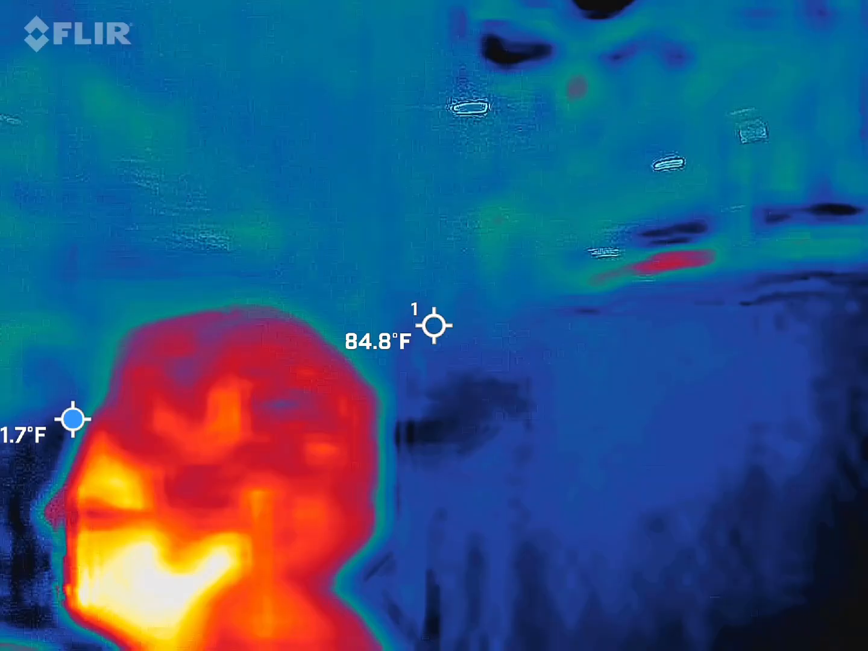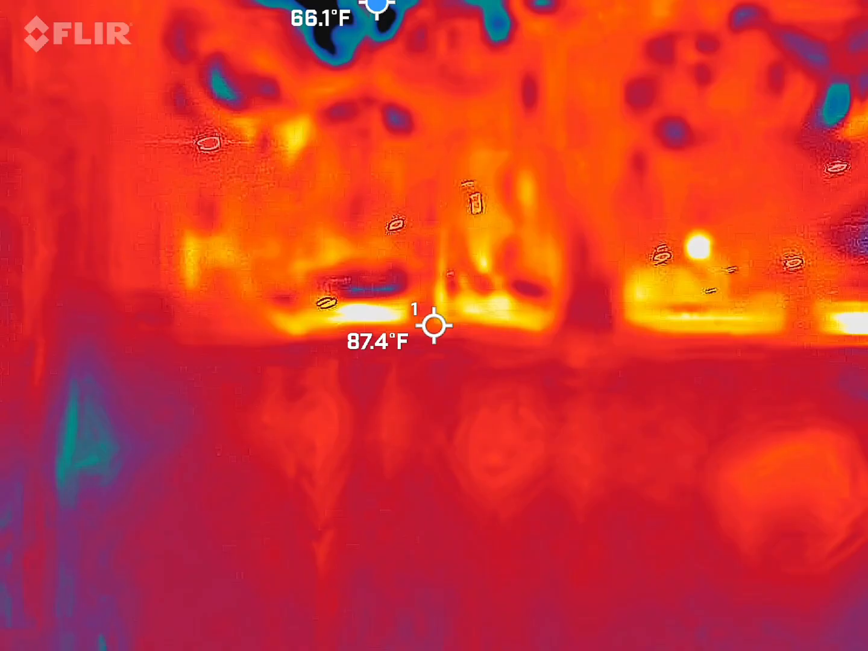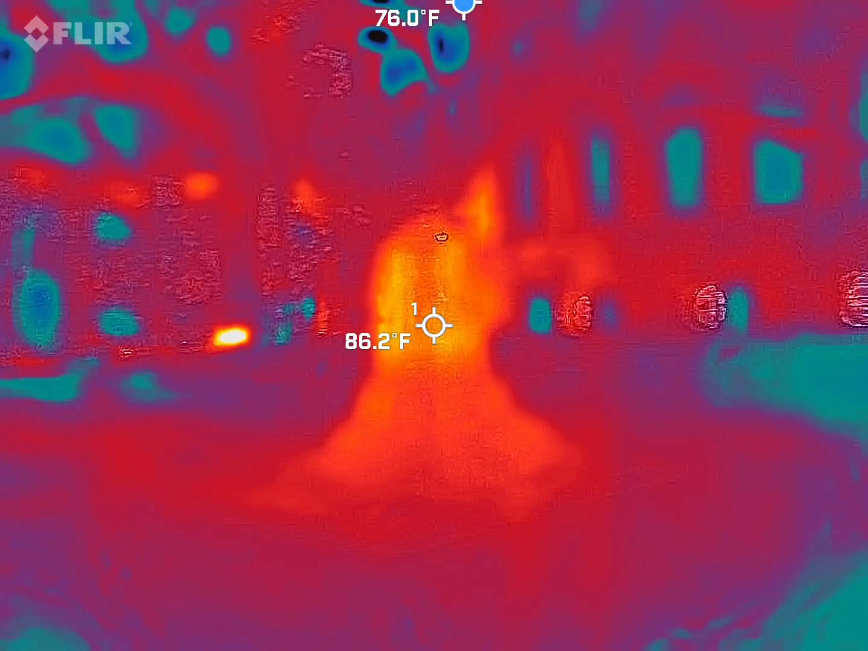By the way, Dr. Ladd shows up over here because the house he lived in is right around the corner. His code word to let us know he's here is purple. So if anybody sees or hears purple, that's his code word.